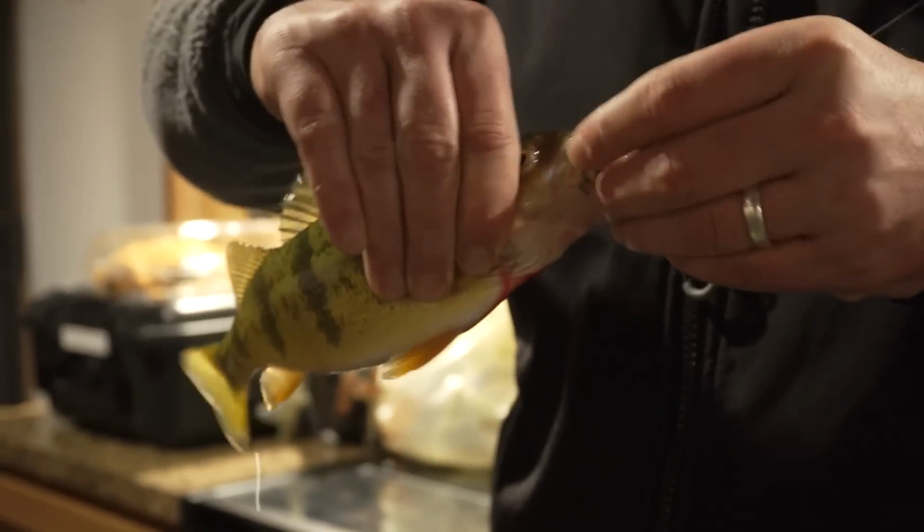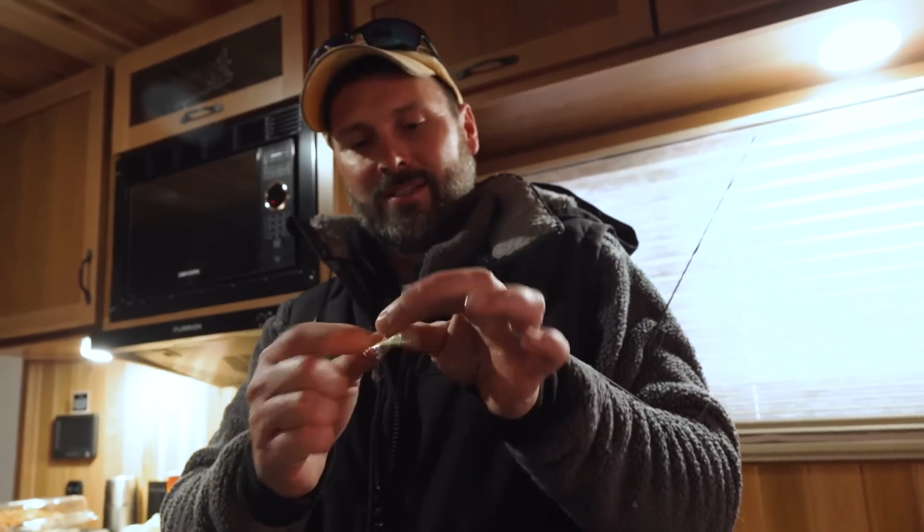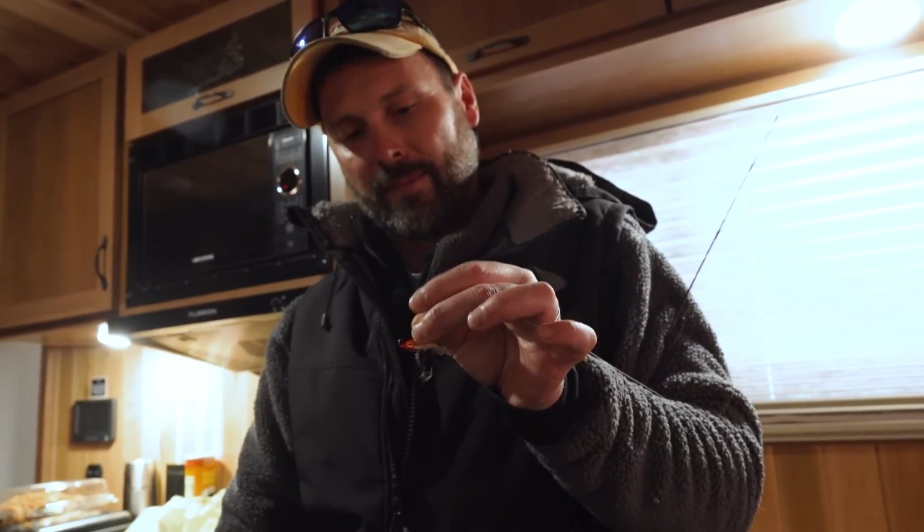Our buddy, Mike Hayner, always curses me for putting meat on the jig and wrap. He claims you don't need bait, and it does impact the action of it, but I don't use a ton of lures through the ice, honestly. This is probably what I use most of the time ice fishing.